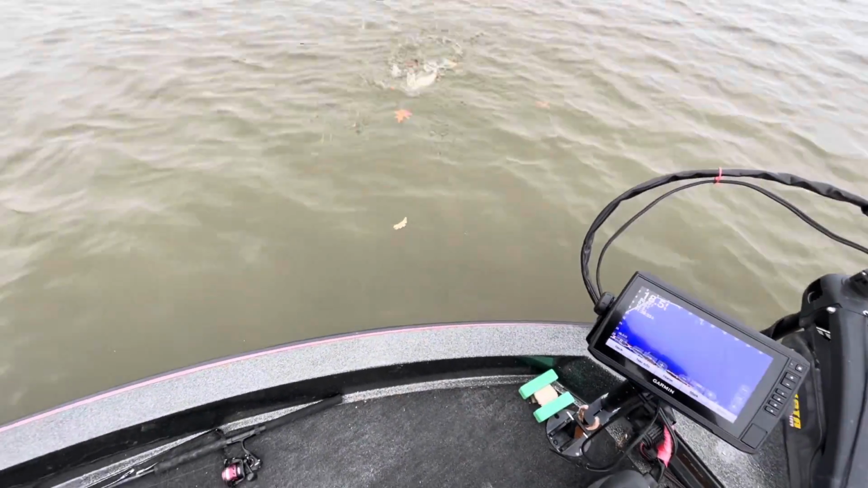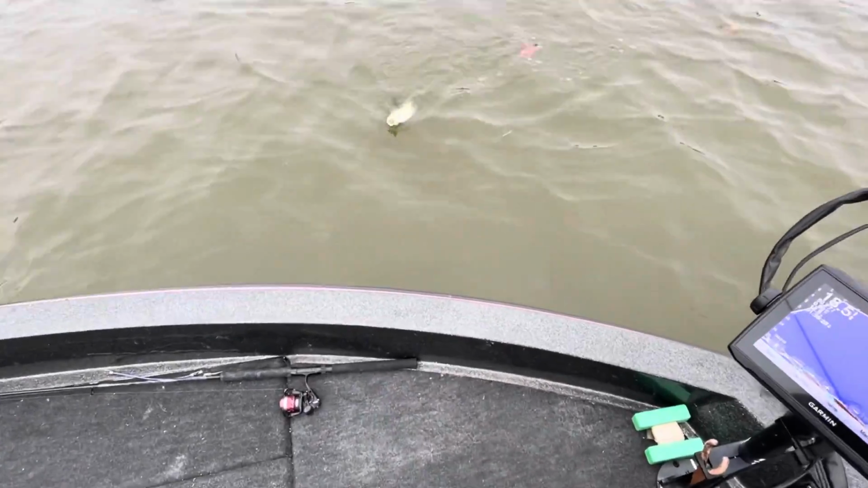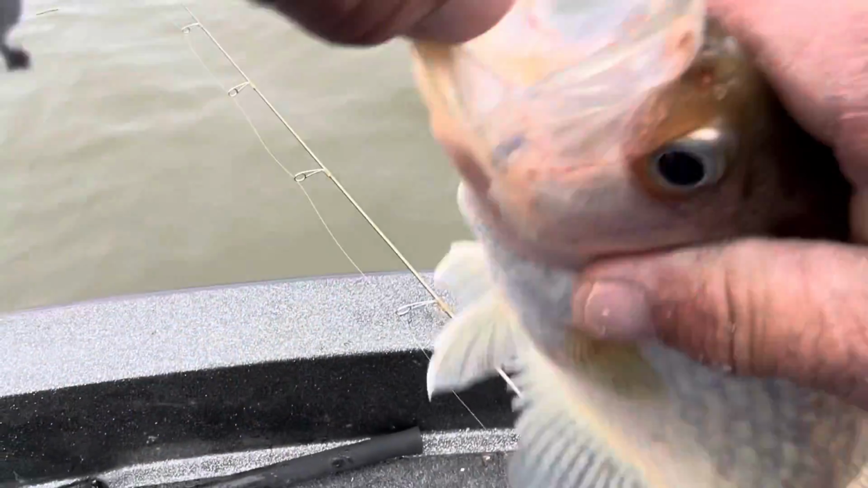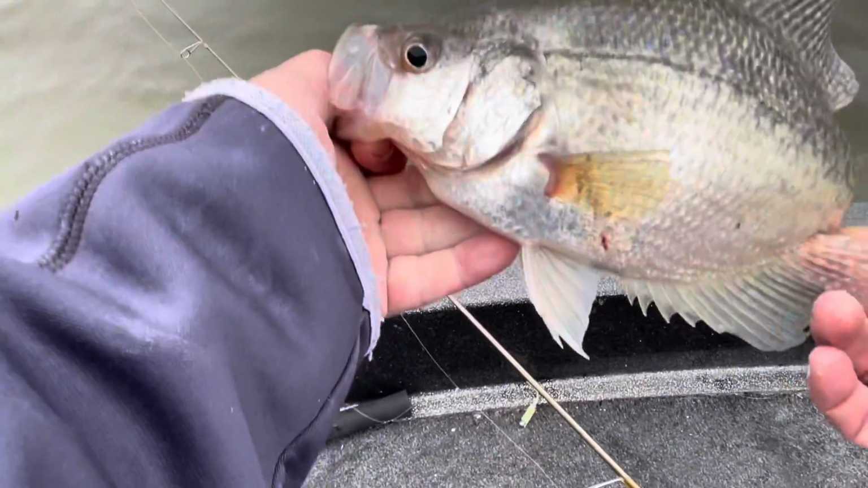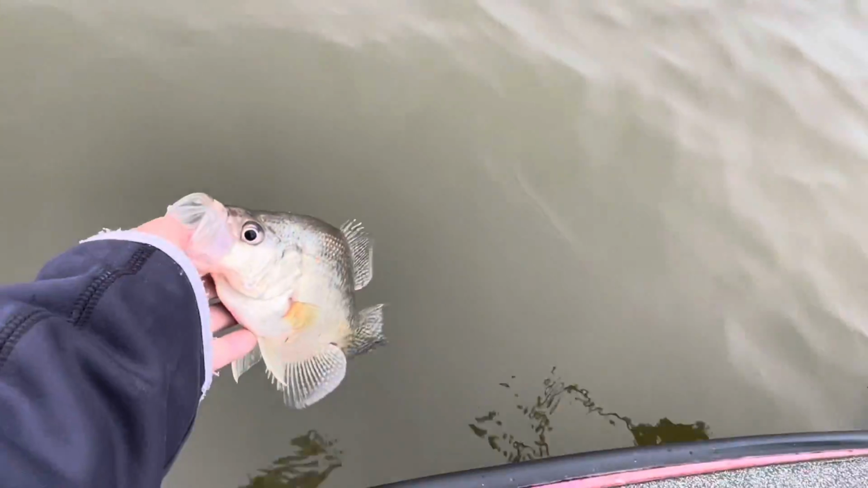He ain't no monster, but he's a good keeper. That's an eater. But I got a couple in the box like him, so we're gonna let this guy go too. He engulfed it, look. The back of his throat. Another good fish. I'm gonna let him go.